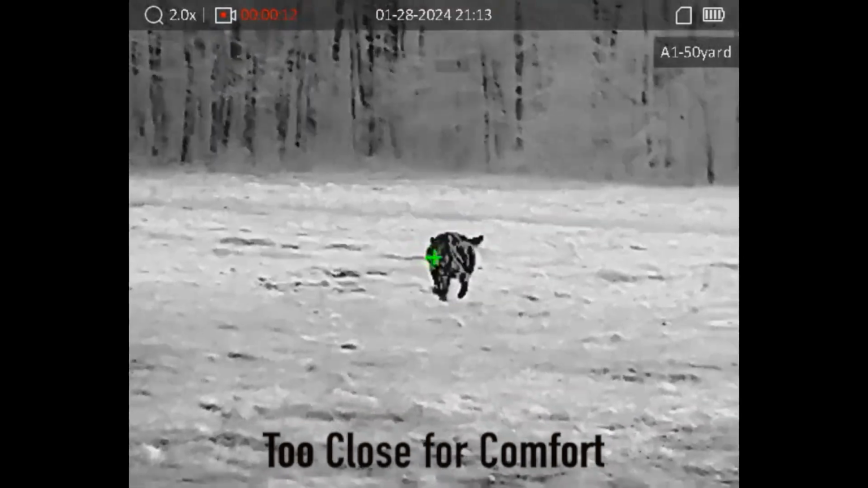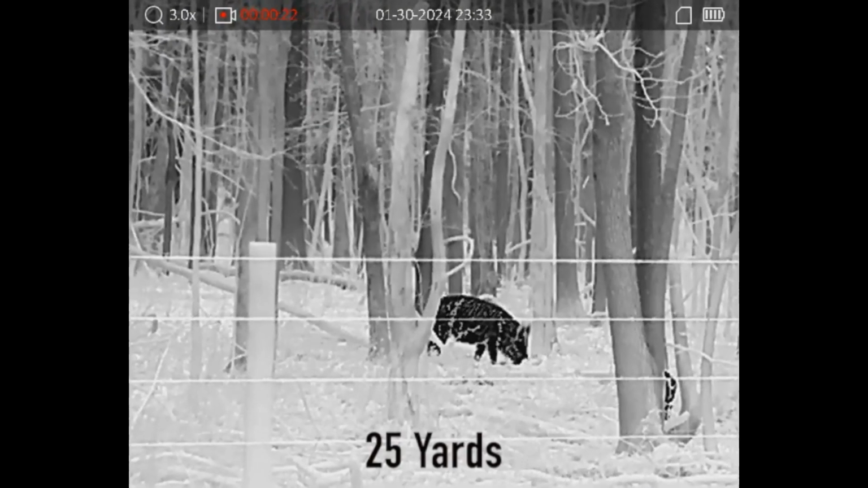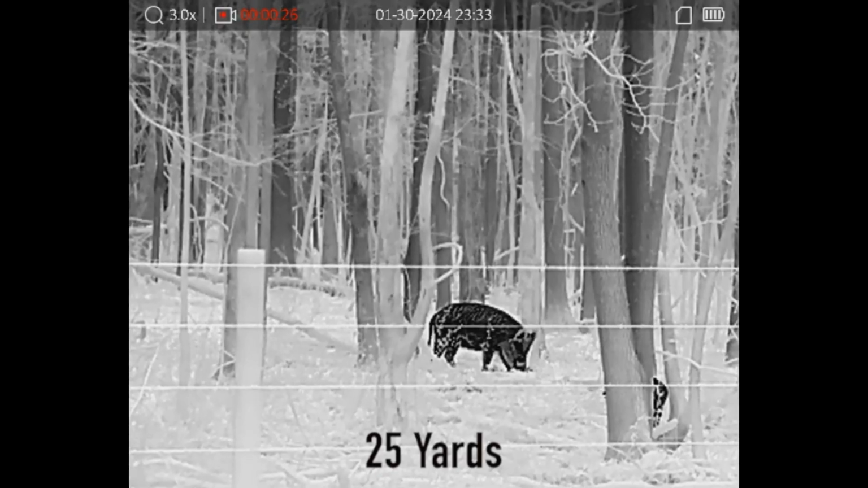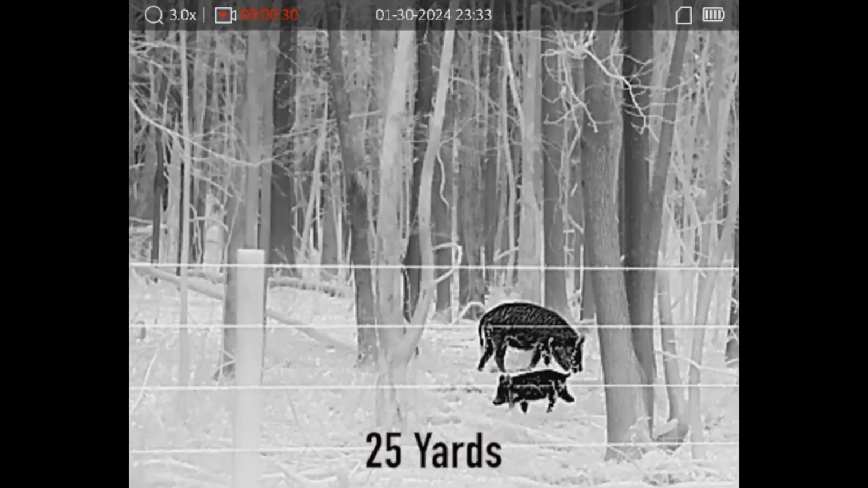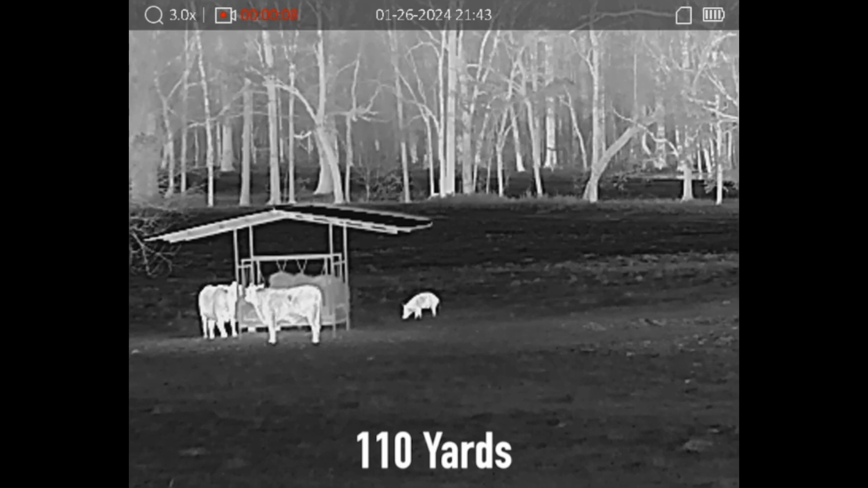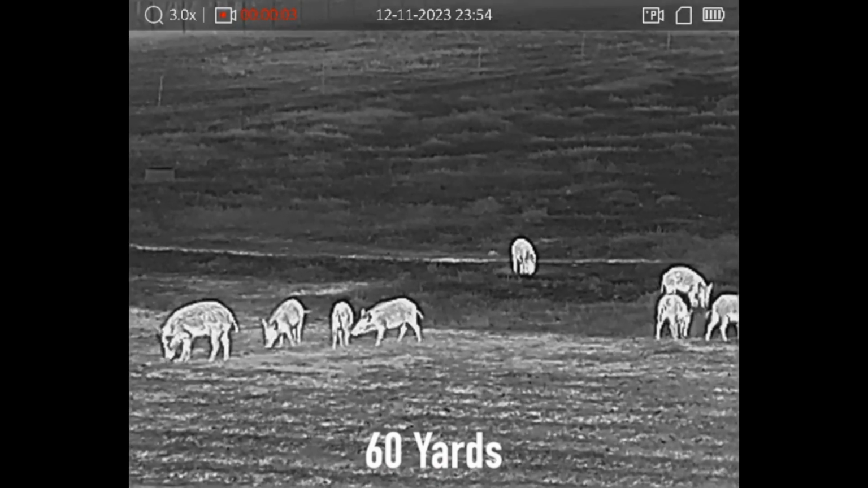The display on both is an OLED 1024 by 768. Again, that's the display. The thermal sensor is a 384 by 288. They have the same color palettes. They've always had black hot, white hot, red hot, and fusion. They have something new. They have a scene mode, and it's called cold and warm. And it's just something for personal preference, kind of like a color palette.